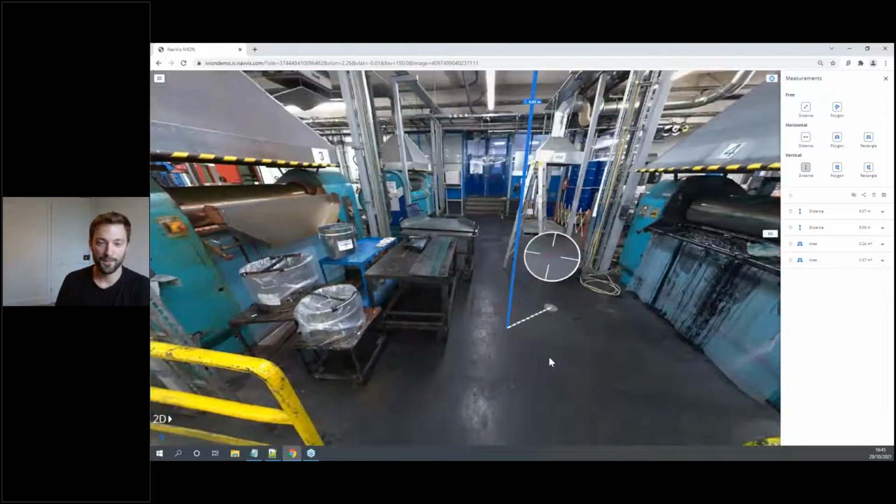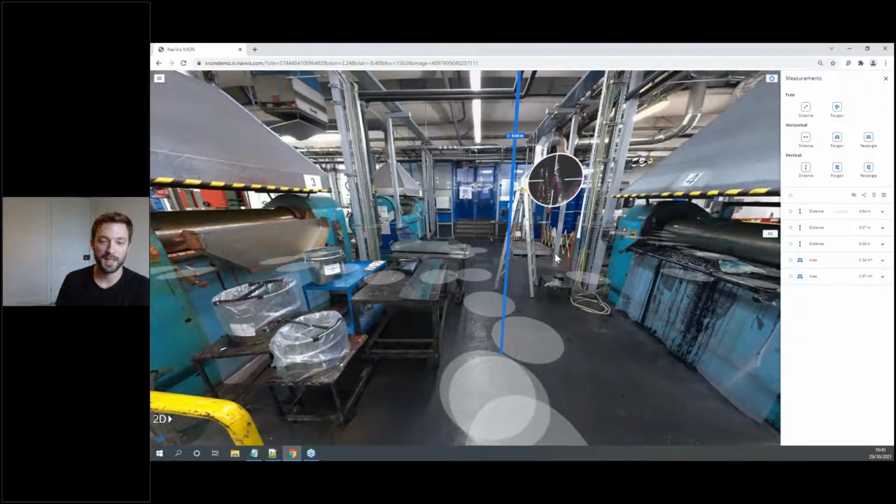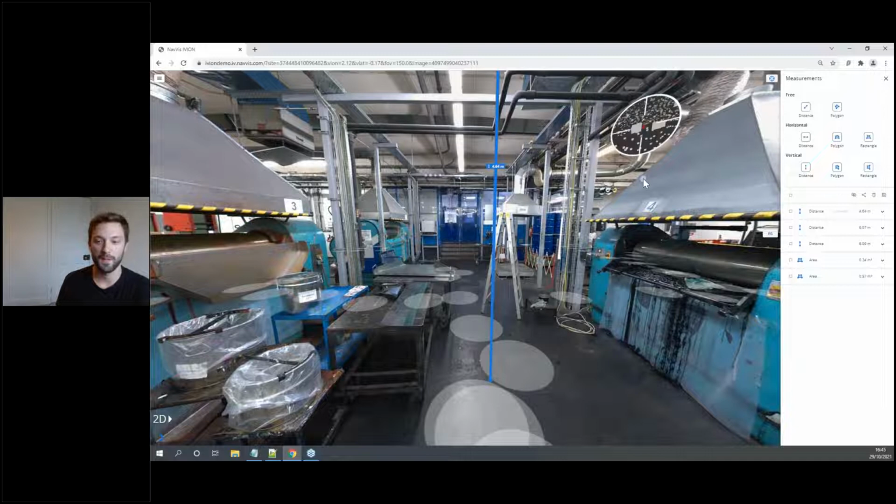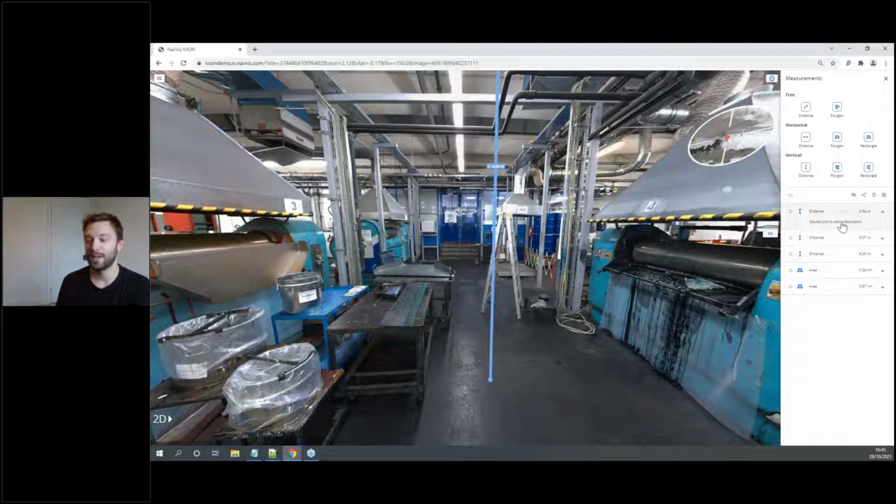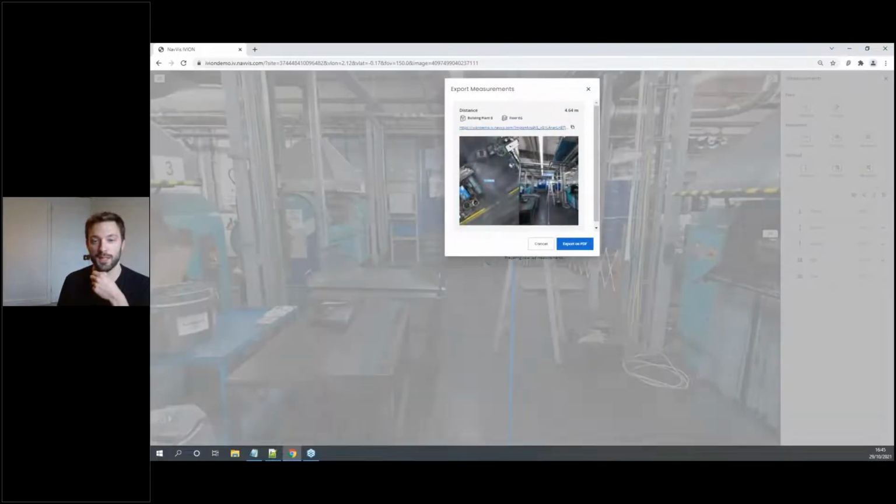So if I just do my fixed vertical measurement here, now you can see we've got a measurement being taken and it's been added to the list here on the right. If I wanted to, I could write a quick description about it. If it was particularly interesting, I could go ahead and save it for next time. And I can even share it out with other people that might be using the instance.